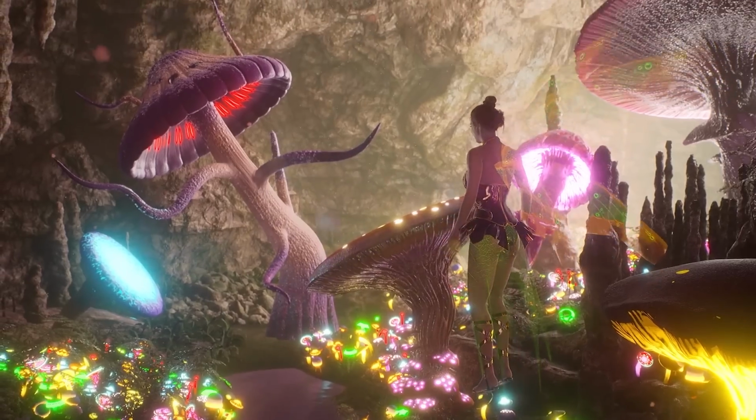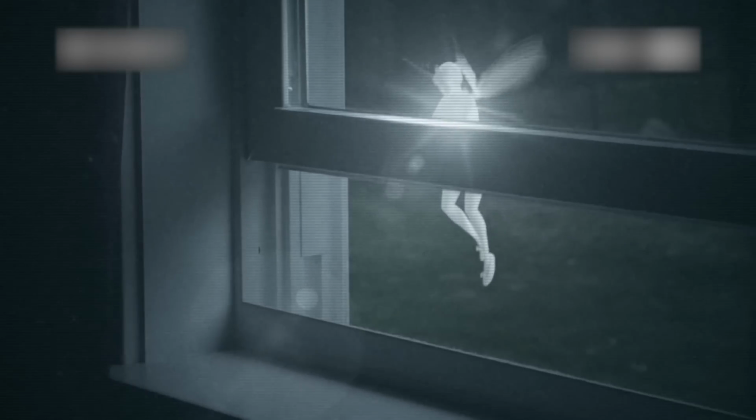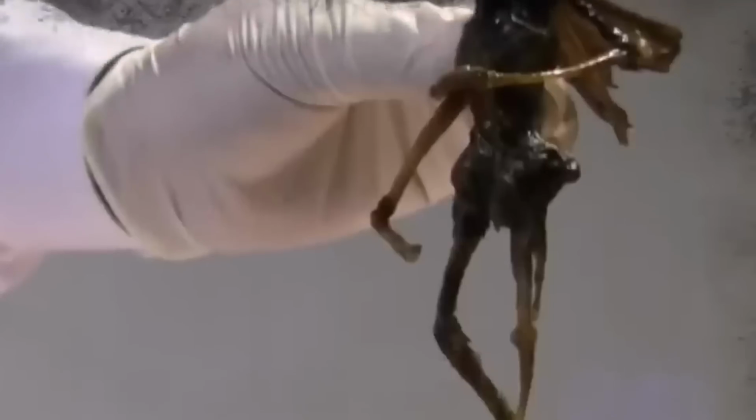World of fairies. Remember when fairies were an integral part of our childhood fantasies? Well, a bizarre video from Mexico might just rekindle that sense of wonder. A man claims to have captured a real-life fairy, and the footage is nothing short of astonishing. The video, courtesy of Watchers, shows a glowing humanoid figure with wings, resembling the locust-like horses from the Book of Revelation. But that's not all.